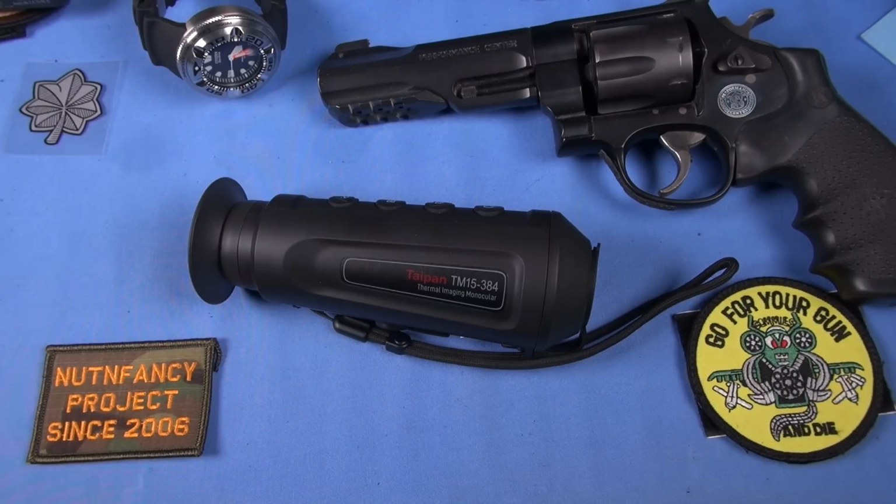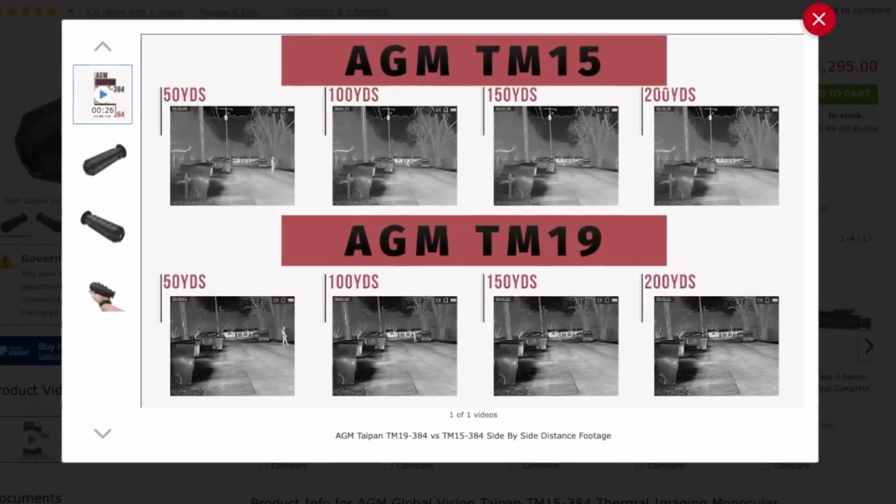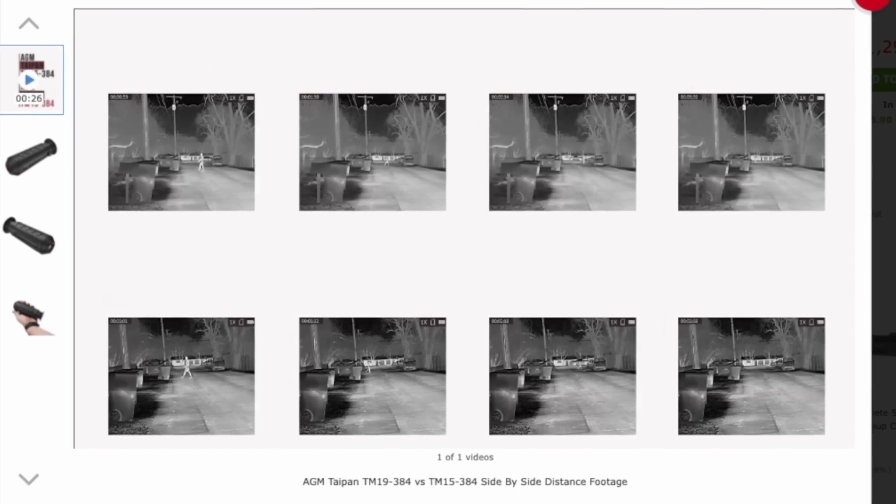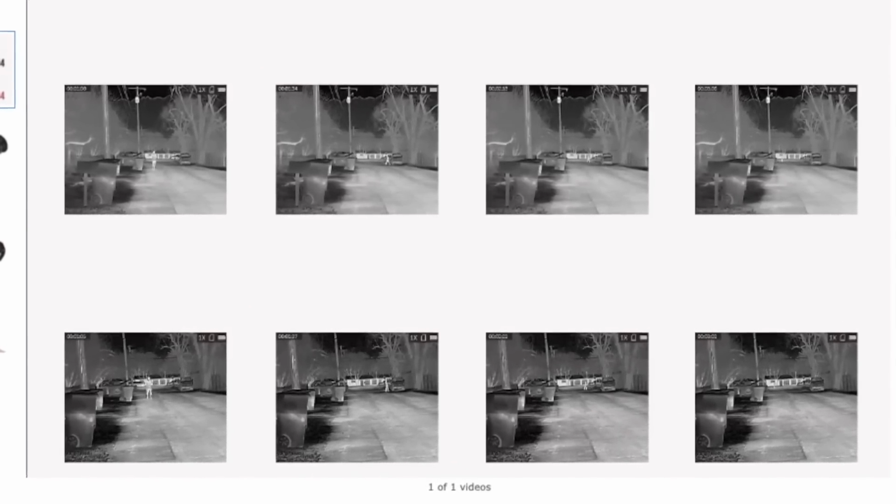So if it's like $400, shit. I've returned all of those. I wouldn't even run them. Surplus stuff, also crap. I don't like them. You're going to have to spend some money. That's the bottom line. And this is going to be kind of the entrance fee for this type of resolution, this type of detection range, the palettes you're going to get with your Taipan.